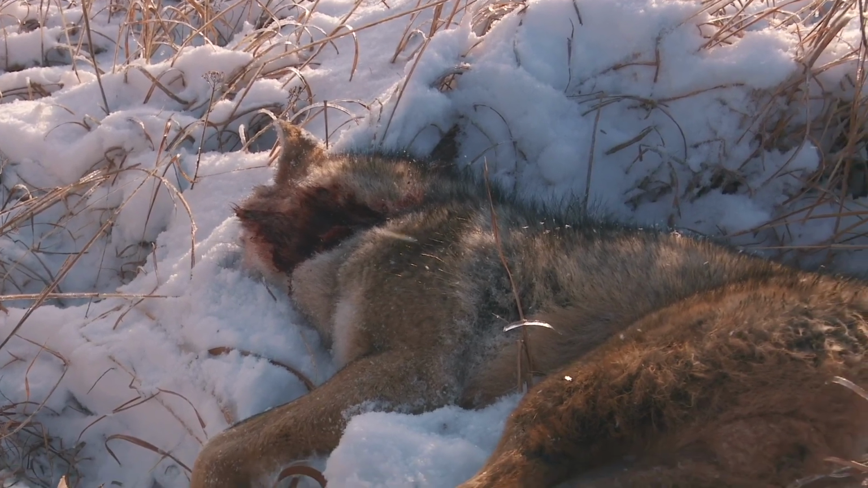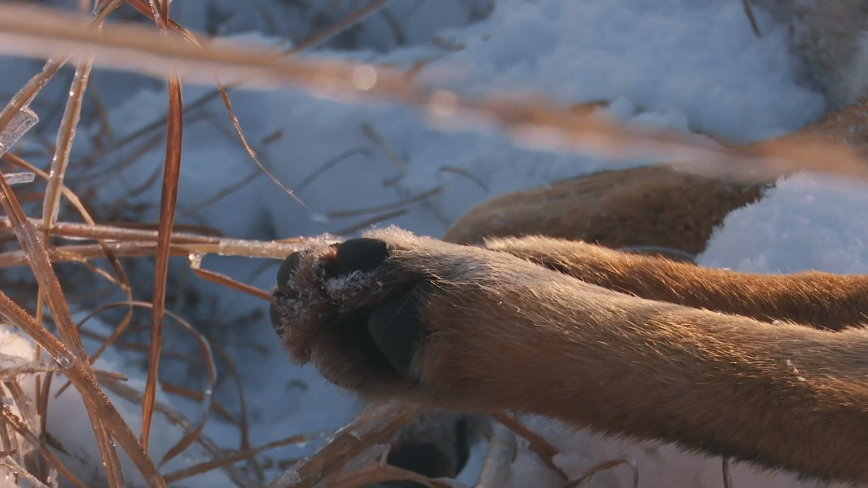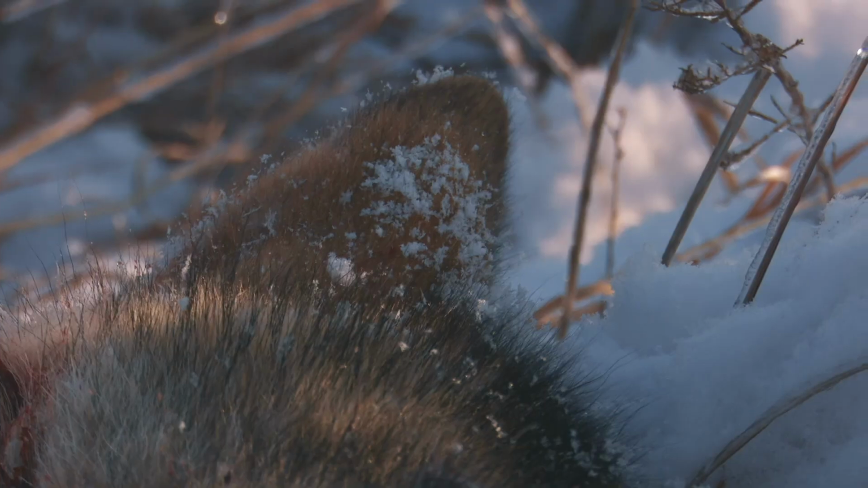That's something else that's pretty cool about this contest. This ground right here, this is public ground. Kansas is loaded with this public ground. I've never been up here and called the public stuff, and we called in a double, so I'm gonna be spending some more time in Kansas.